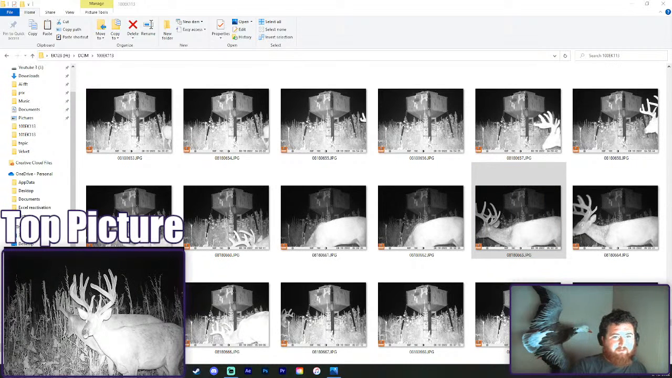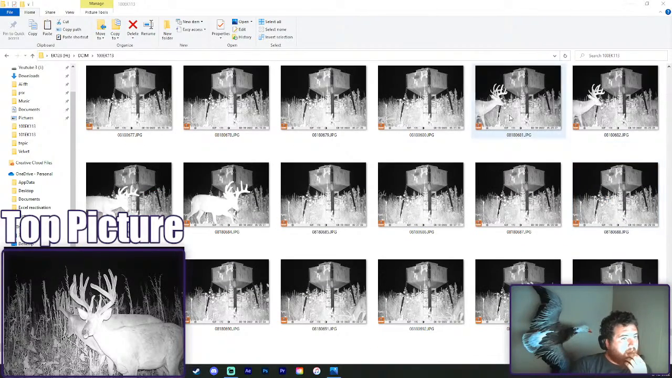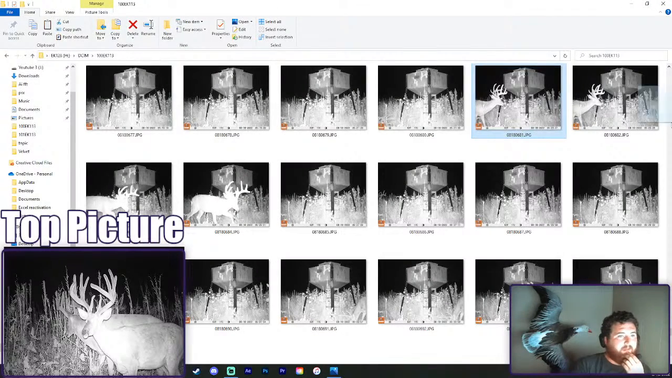He actually looked like he grew a little bit. That's not a bad thing. Okay. Short G4s. He's a 10. He was a 9 last year. That's cool. Cool, cool. Alrighty.